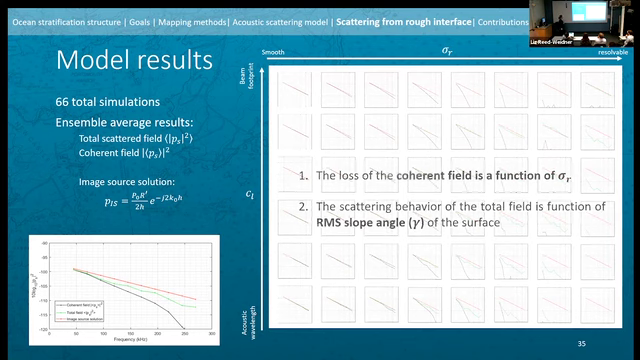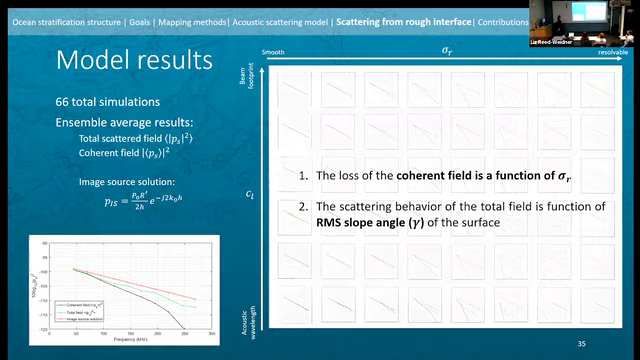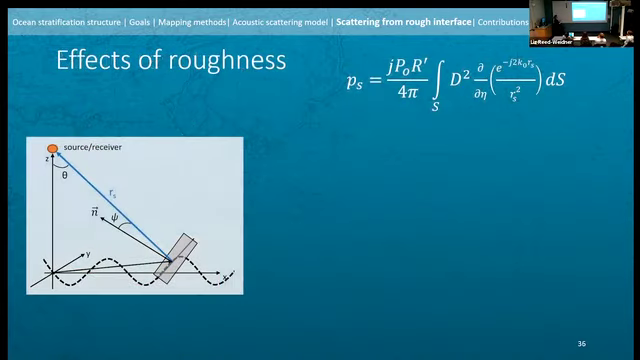Before I get into model results, I just want to talk briefly about how scattering is affected by roughness on a surface. And then I'll talk a little bit about the nature of behavior of both the coherent and the total field. So when we think about roughness and increasing roughness, how is that changing the scattered pressure from the surface, right? Because this is a model where we're integrating the scattered pressures across that surface to get at the total scattered pressure at our source receiver.